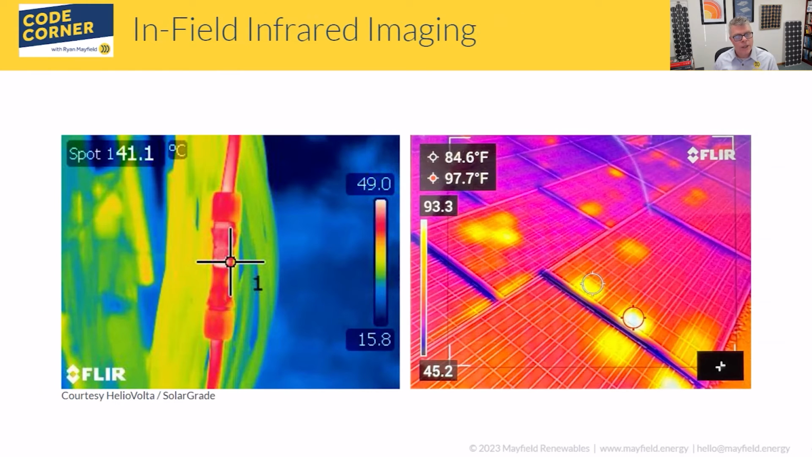So some of the things I just want to point out, you've probably seen plenty of these images out there. Here's a couple images from field site visits. Looking at the one on the left, we have a connector, a quick connect for our PV modules, and you can see that it's operating quite hot.